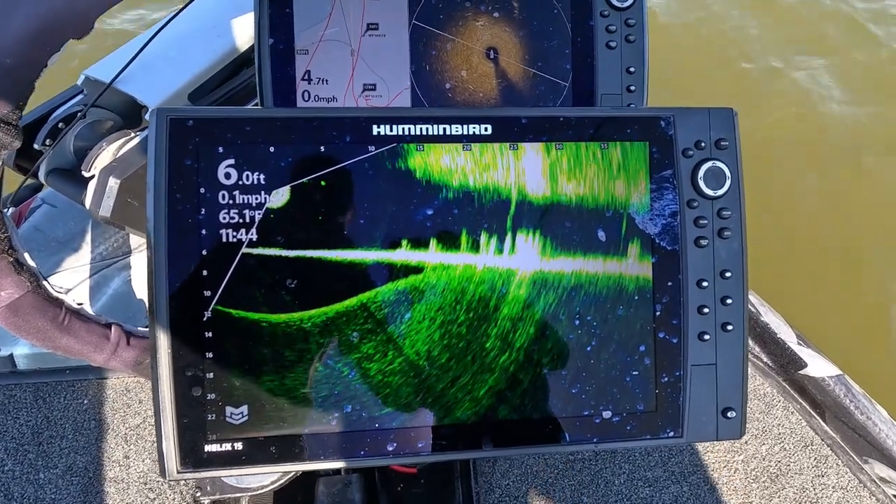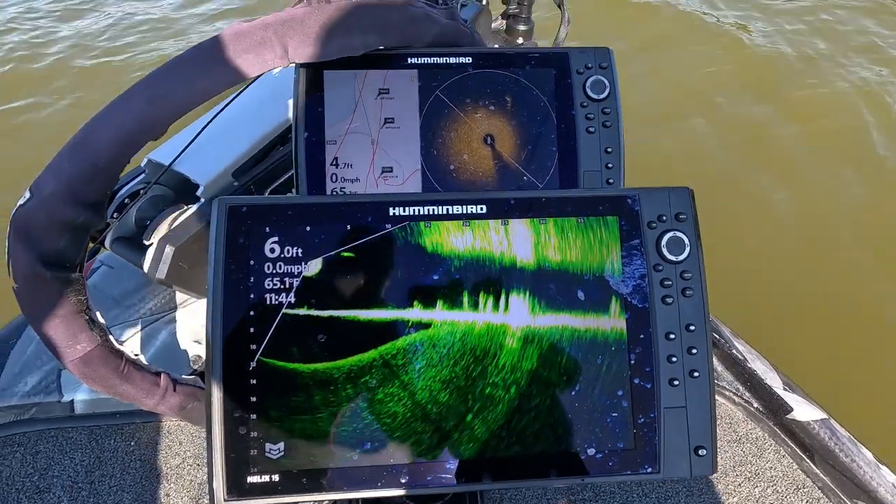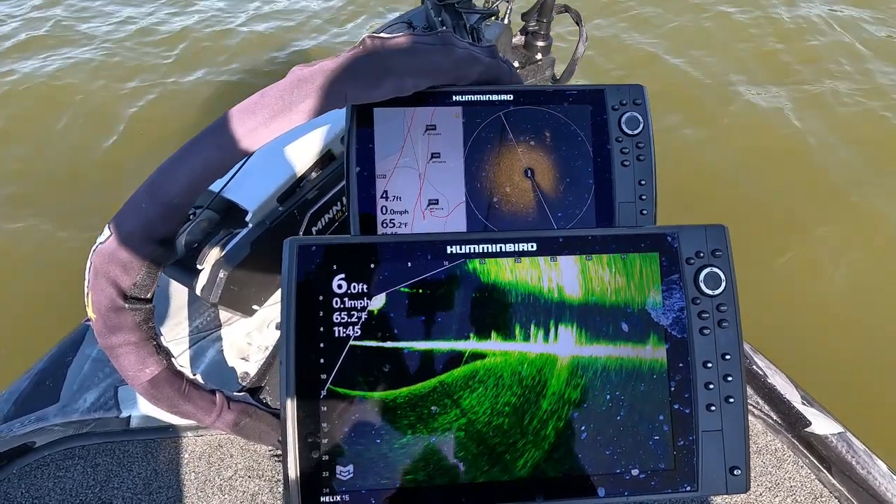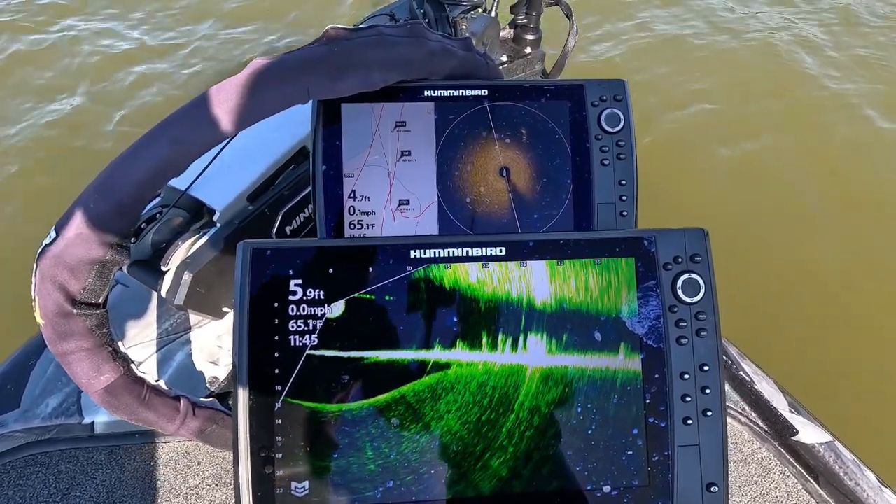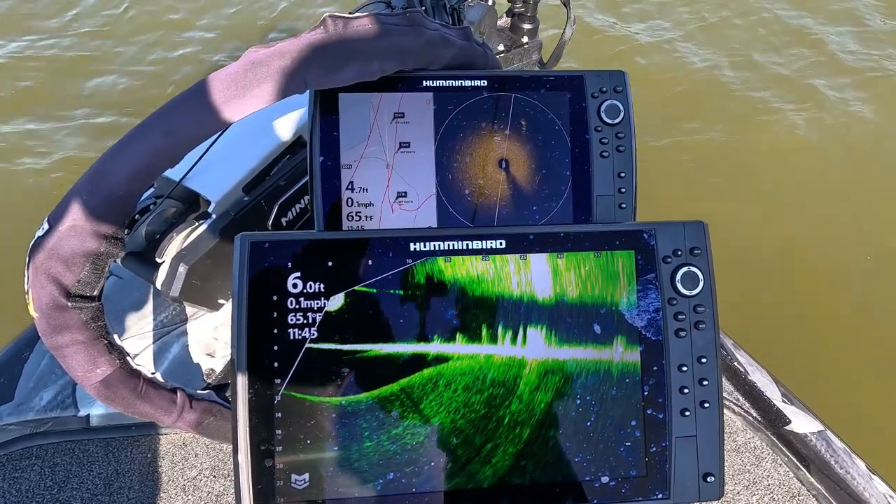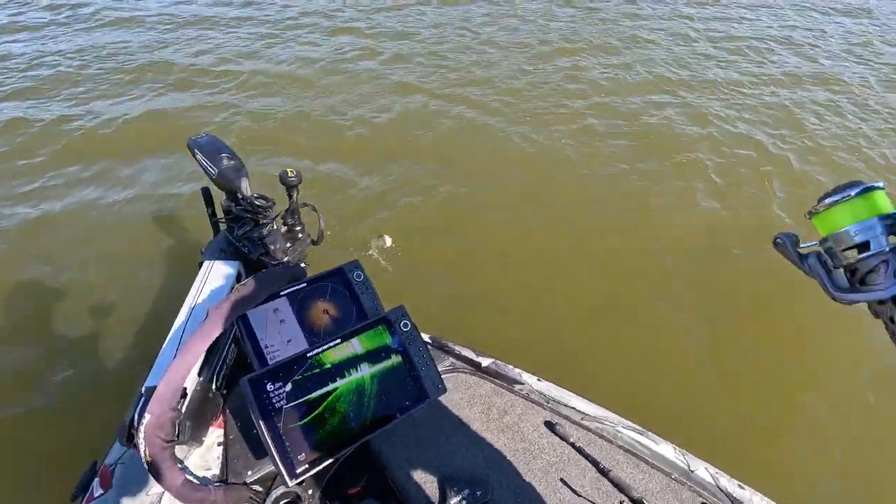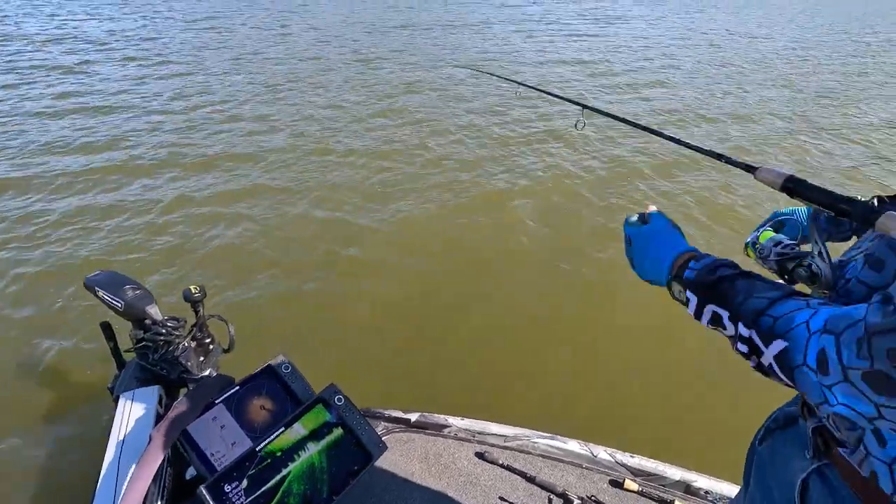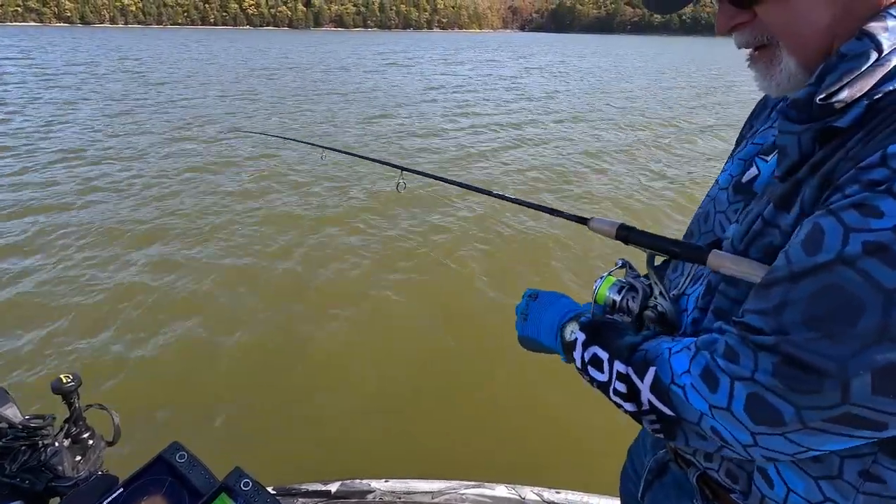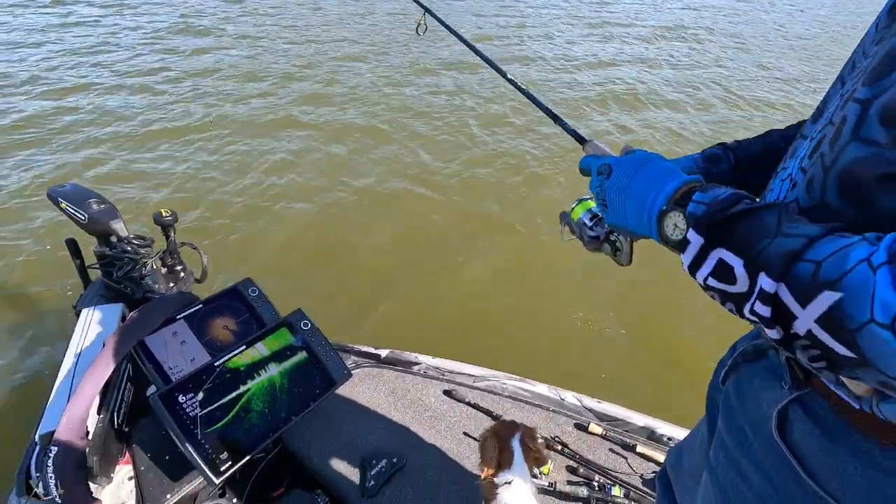Maybe that woke them up, so this next cast, maybe they'll come and bite. There's my jig at about 35. Right in the middle of them stakes. That little guy. Still a really good place to catch a big one. You're gonna chew on that one, wouldn't you?